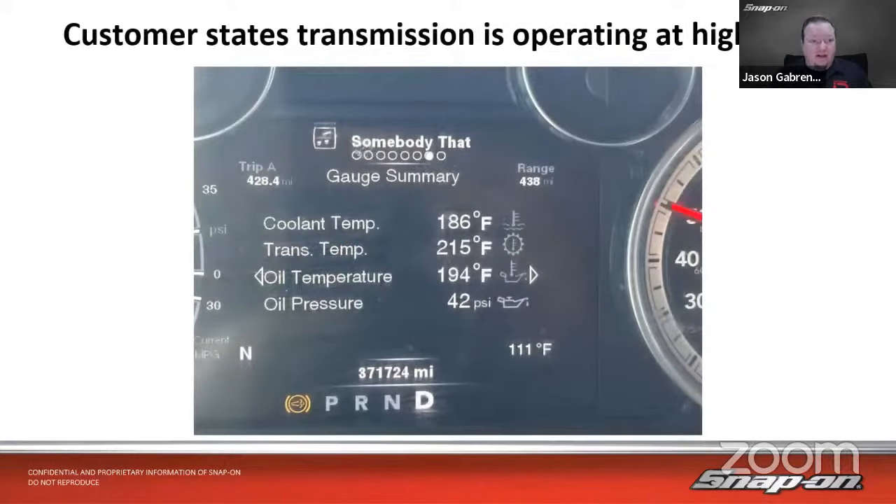It's a 14 Dodge Ram 2500 with a Cummins, 71,000 miles on it. You can see right there. I think he just hit 372, but he noticed that transmission's running awfully hot. The coolant's at 186 and the oil's at 194. Why is the transmission running at 215? That seems awfully high comparatively to what everything else really should be running at, I would think.